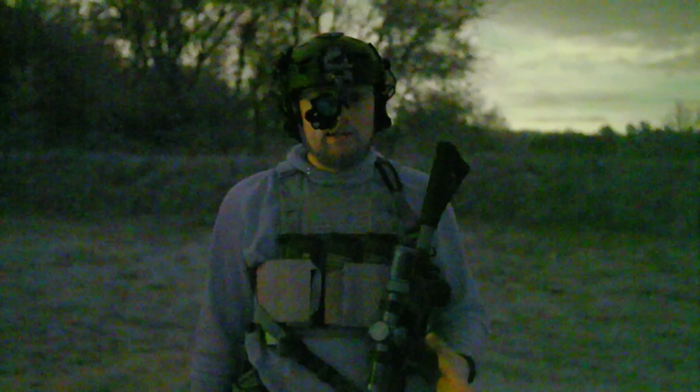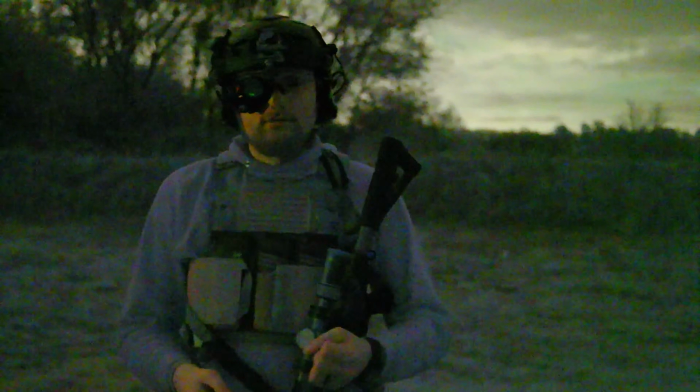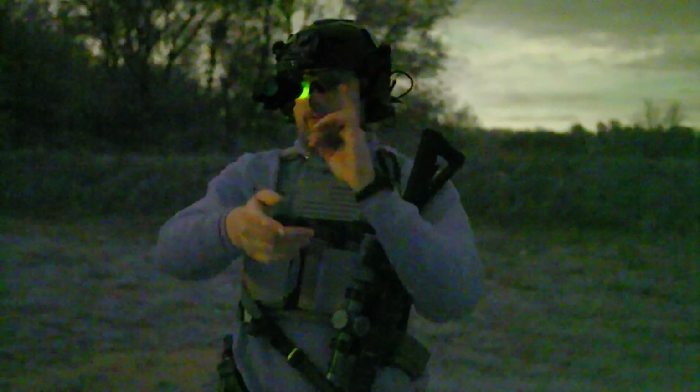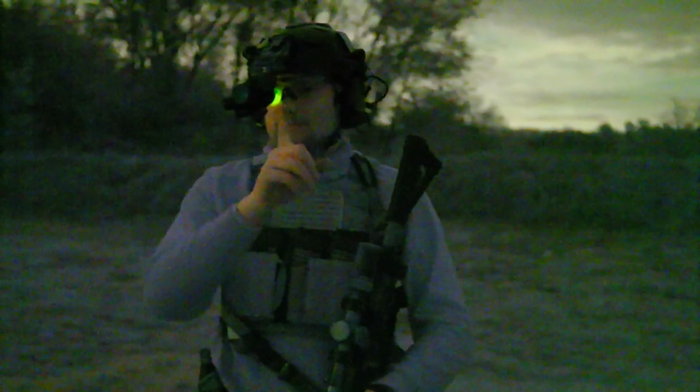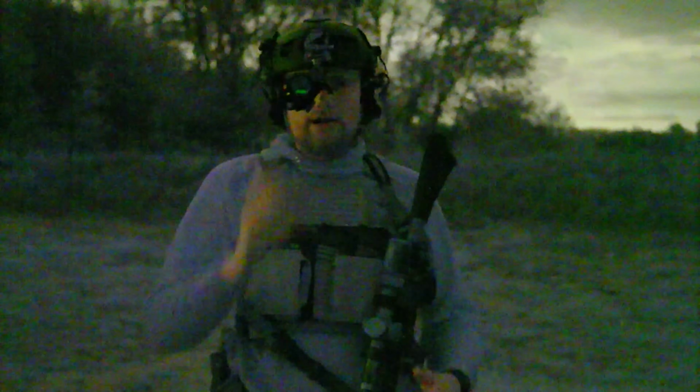You're also going to see that with handguns. If you're running an IR laser and illuminator, switching to white light, you're going to be able to engage very quickly and accurately with your left eye or your dominant eye being unobstructed by any night vision devices.